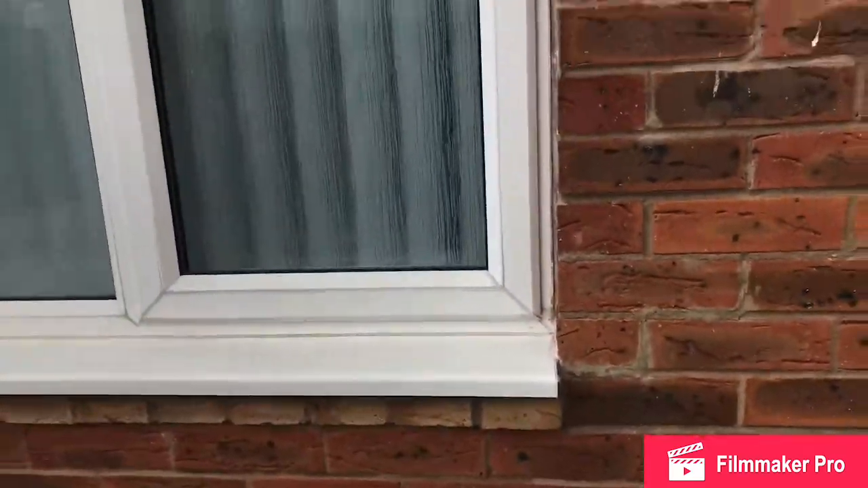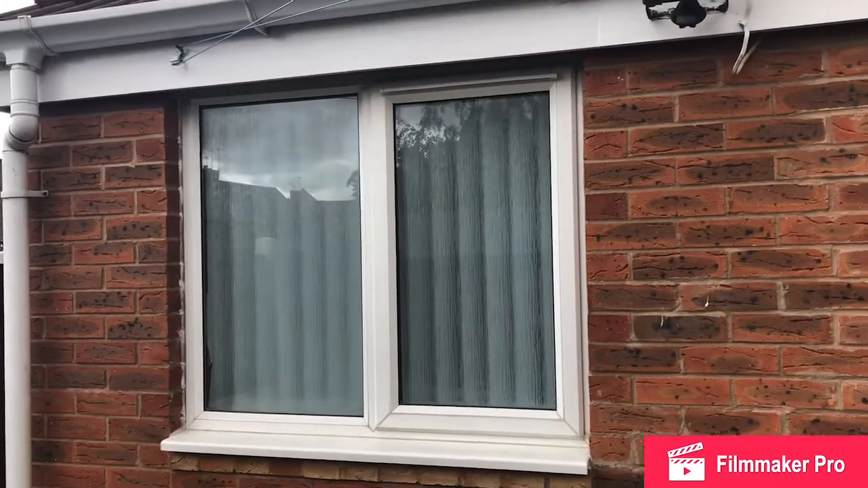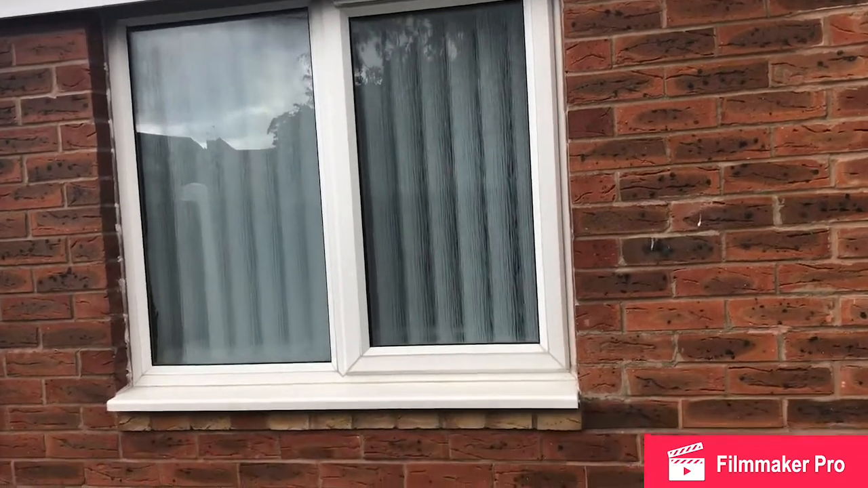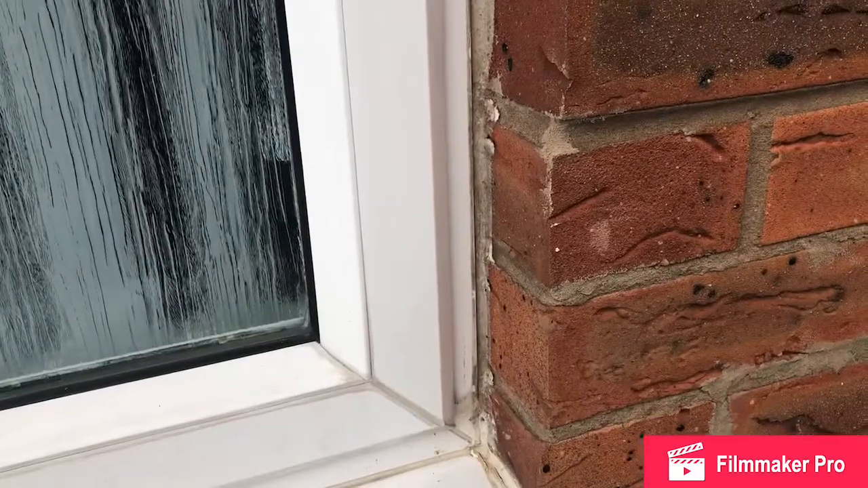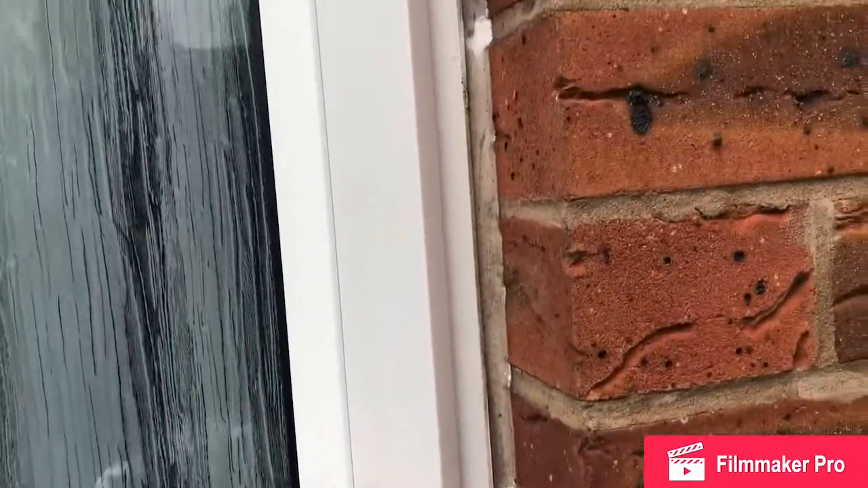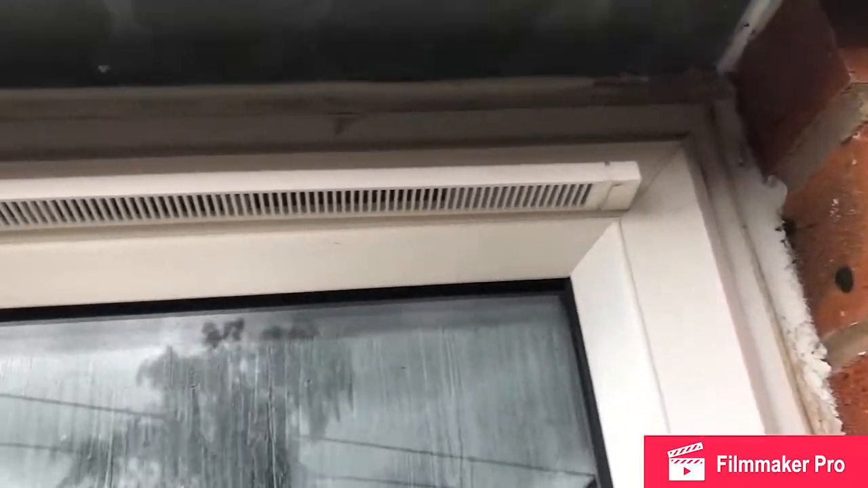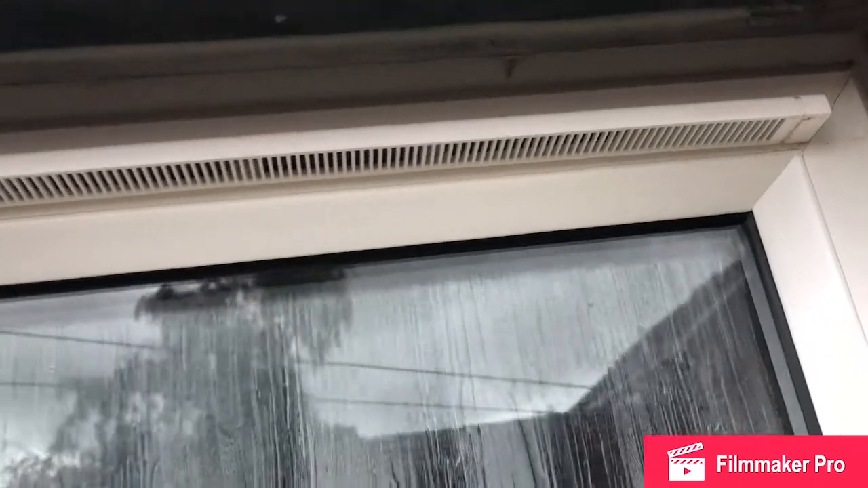Next up, windows. See, I've got a ground floor extension, got a window here. What I did is I inspected the sealant all the way around the window. There are a few areas where I noticed there were room for improvement. You can see a crack there. That's actually been redone. I'll have to do some rework.